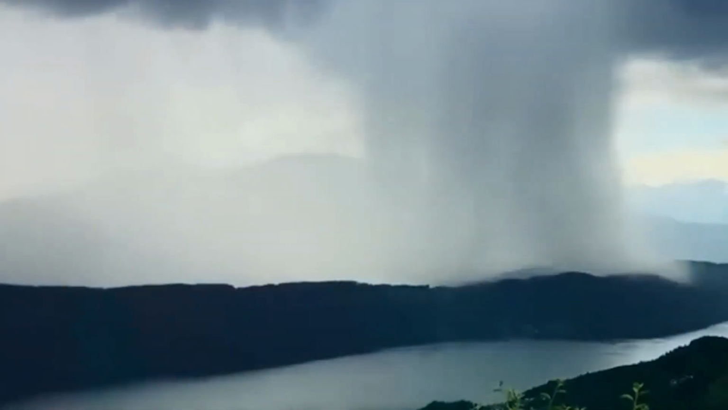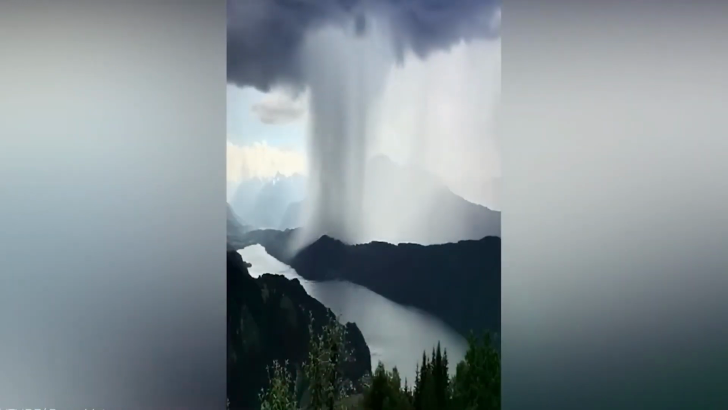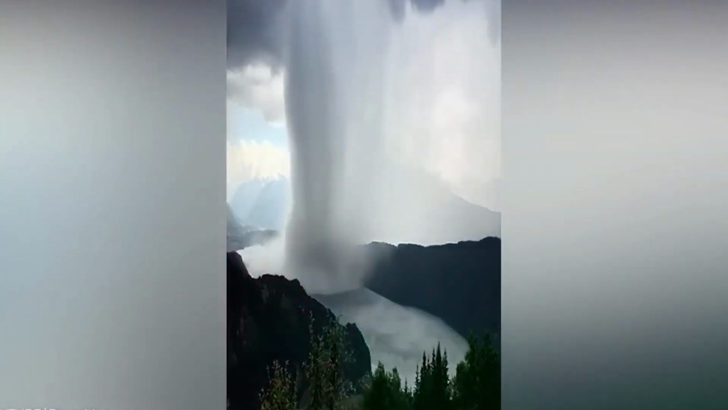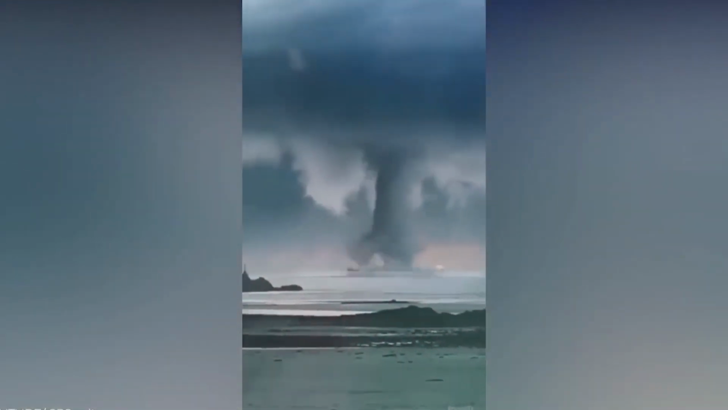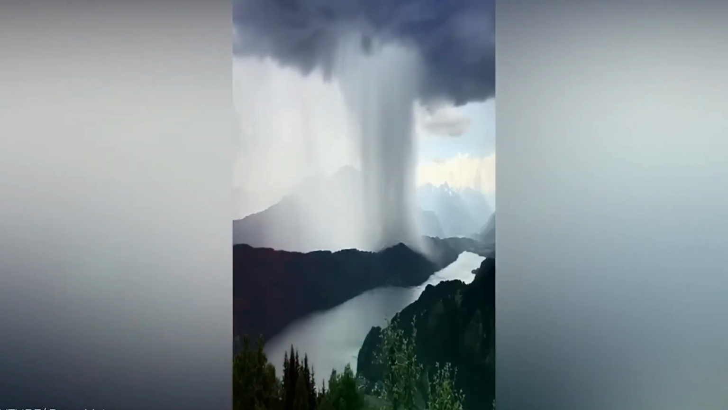See for yourself. We certainly wouldn't want to be in the area when this improbable tsunami descends from the sky. It looks like a vertical deluge. Maybe this is what happens when you combine a cyclone and a tsunami. The wonders of nature never cease to amaze us.